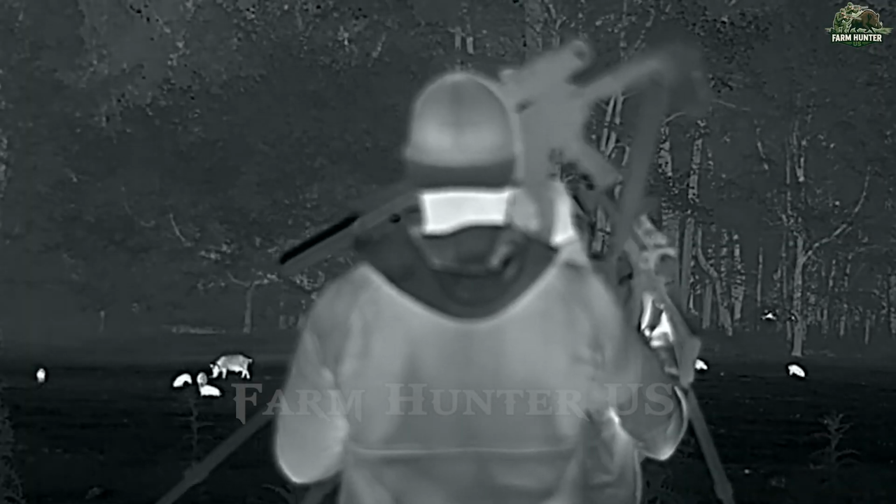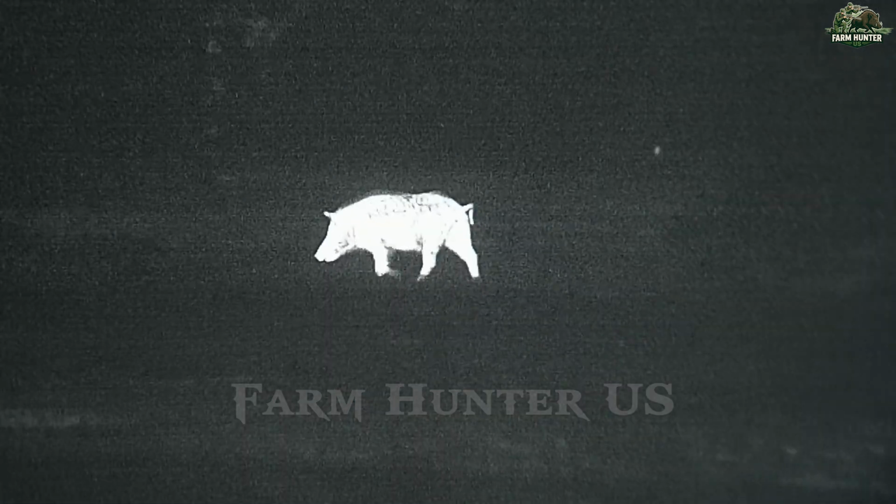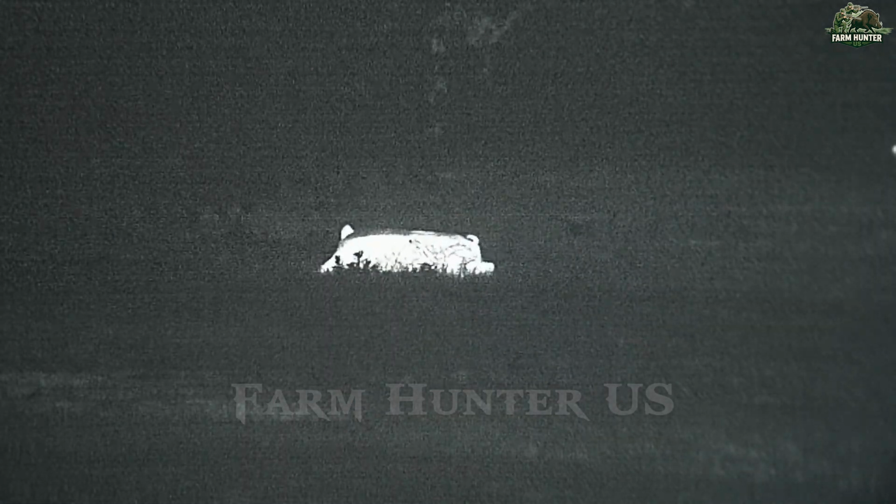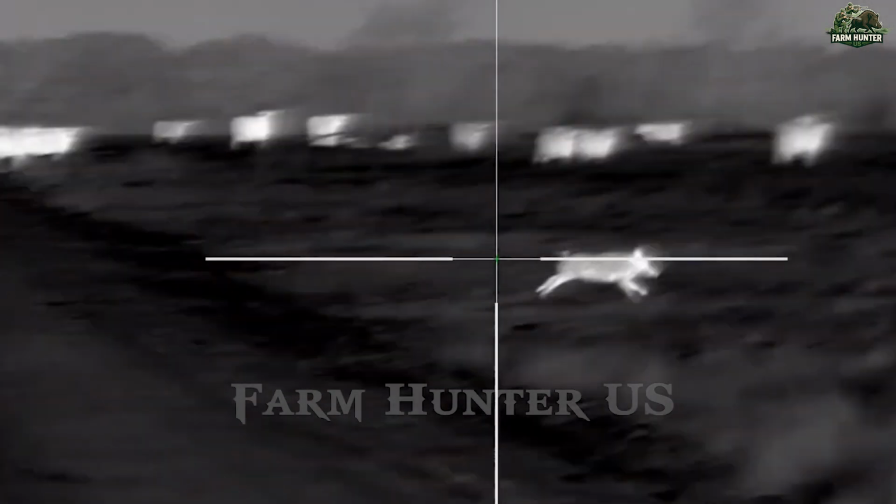To maintain the element of surprise, we abandoned the truck and continued on foot. The field stretched before us in eerie silence, broken only by distant rustles. Boars are nocturnal and cautious. They vanish at the slightest sound.